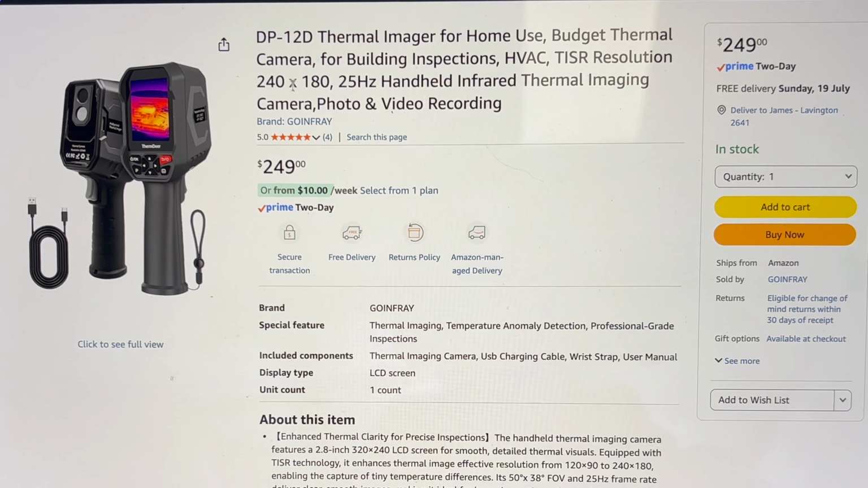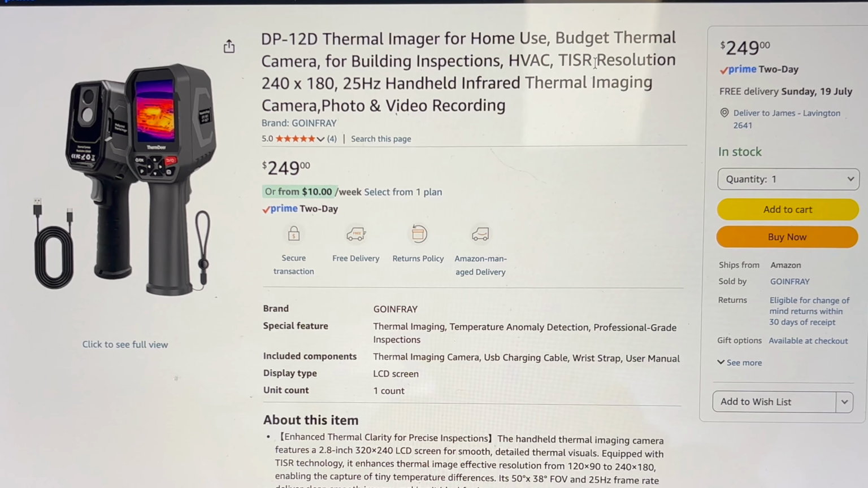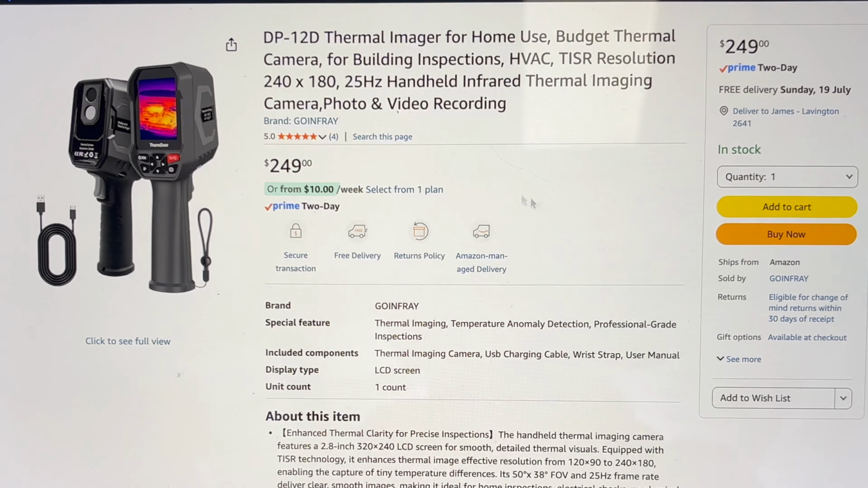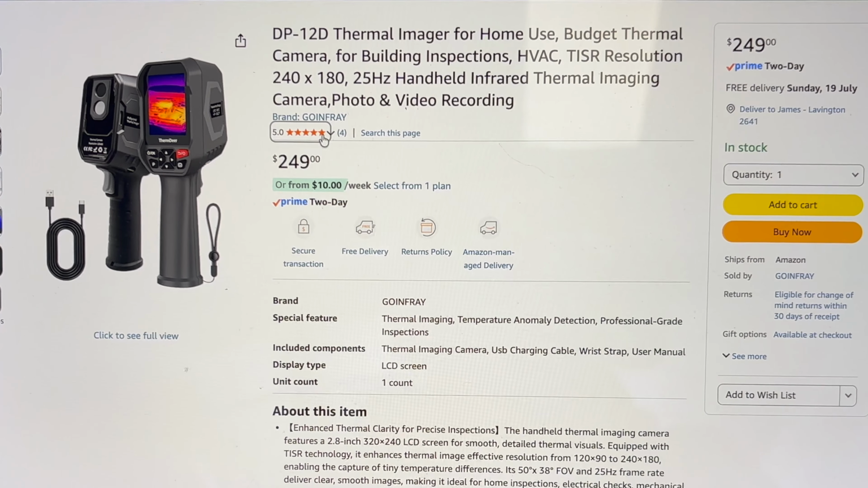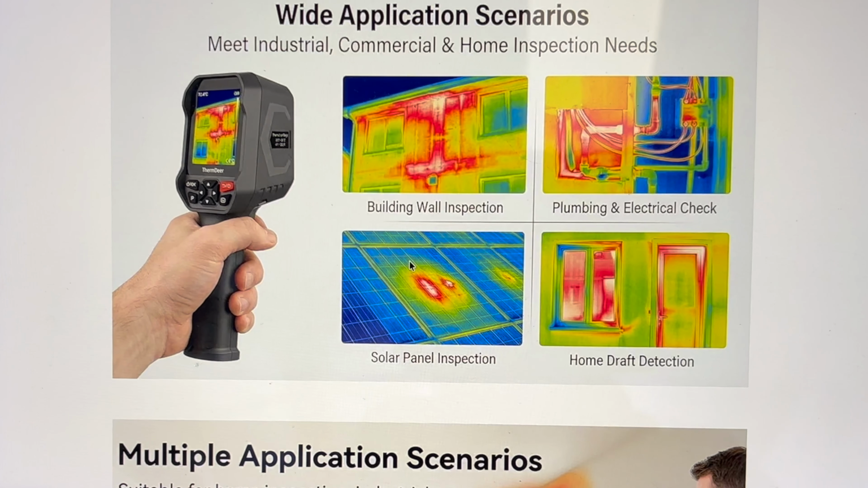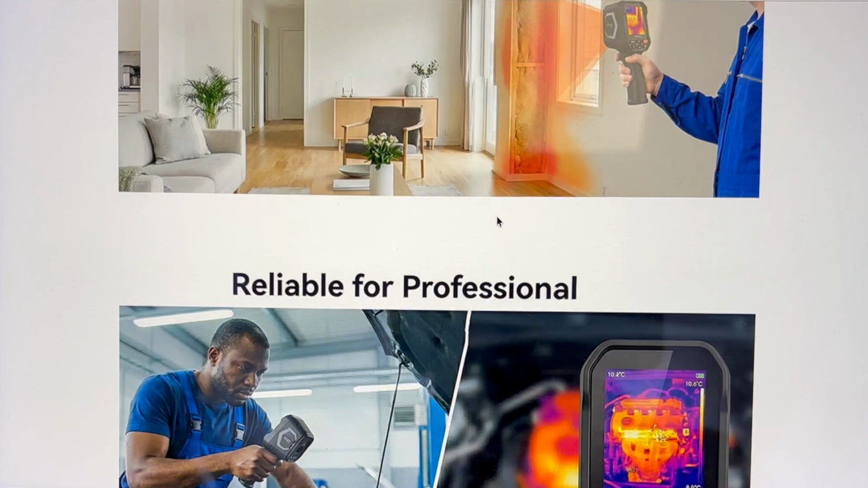Okay, here is the listing on Amazon Australia. DP 12D thermal imager for home use. Larger thermal camera for building inspections, HVAC. Resolution 240 by 180, 25 Hertz handheld infrared thermal imaging camera, photo and video recording. The brand here says it's from Go Infray. 5 stars for reviews. $249. And we just have the product information page here. So you can even find hotspots in solar panels, home draft detection, plumbing and electrical check, building wall inspection. And not just for hotspots.